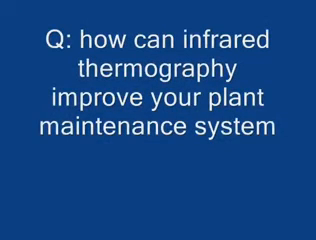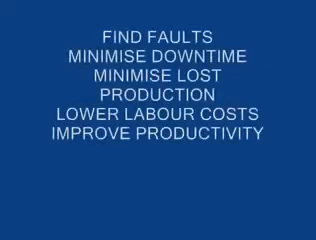Question: How can a Calleri Group infrared thermography inspection improve your plant's maintenance system? Answer: We use a state-of-the-art infrared camera to view equipment under load. This allows us to see potential problems which are invisible to the naked eye and other maintenance techniques.